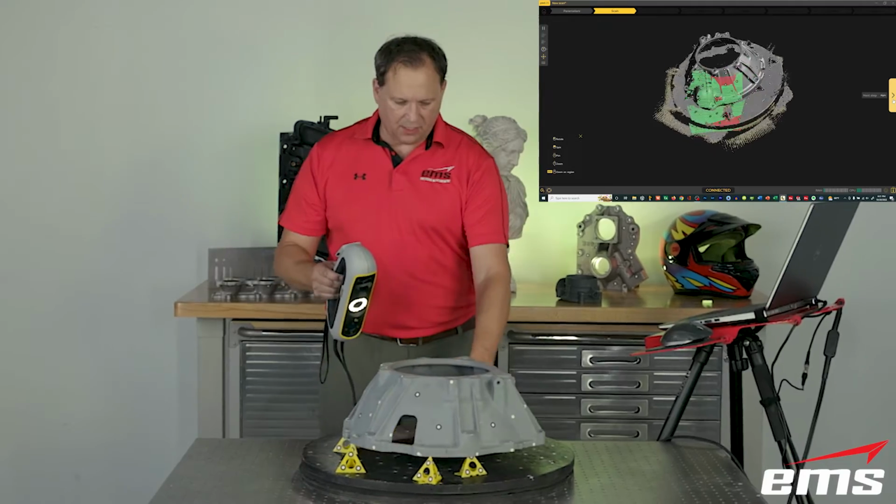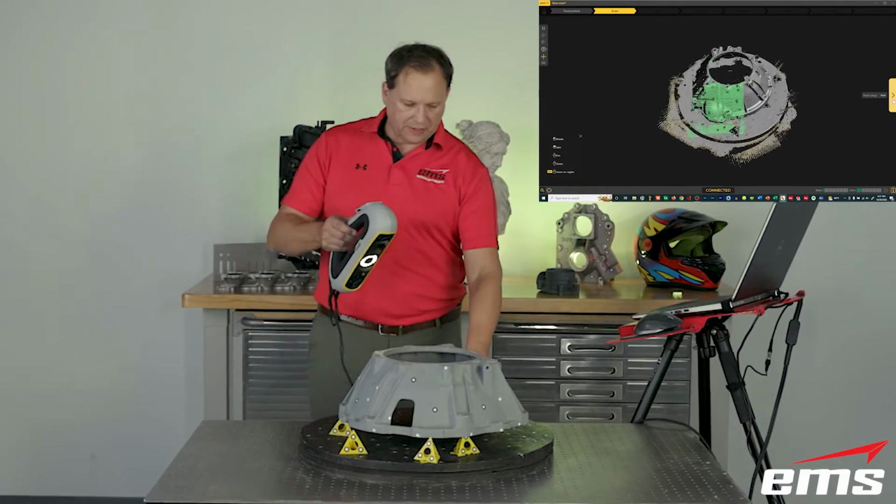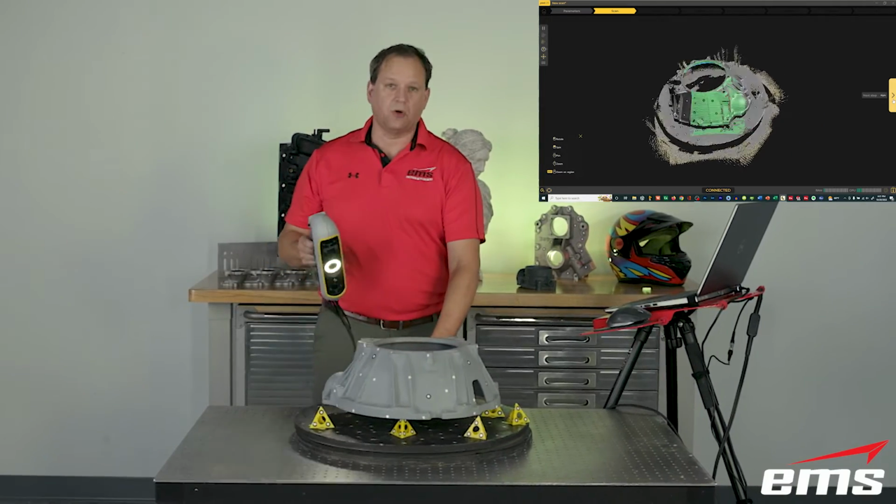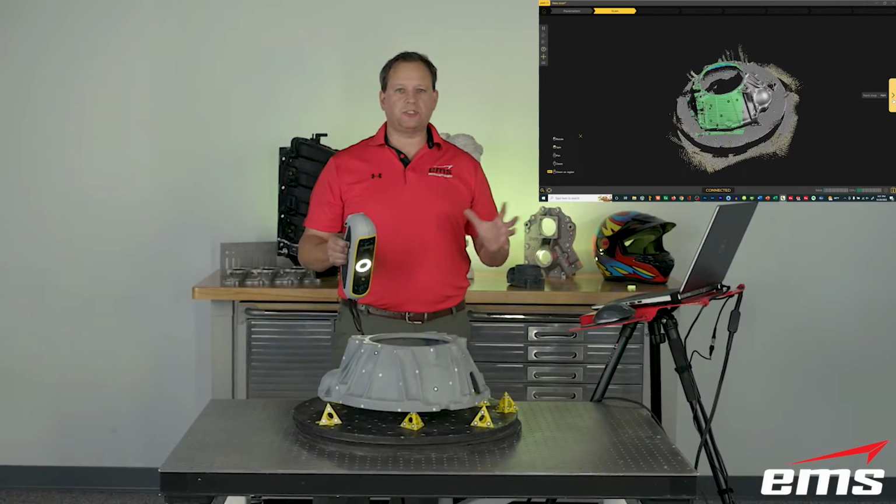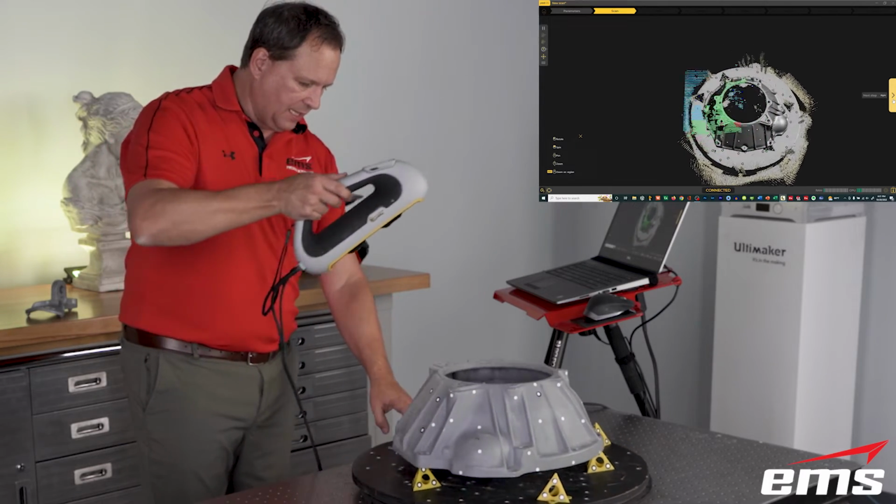You often hear me say also you can't overscan it, meaning you can go over and over and over the same areas. It's not going to hurt it. You can certainly underscan it, right, where you don't get enough data. And there's no magic button that says, hey, you've got everything. You're going to stop and take a look at the data, and then we can go on.